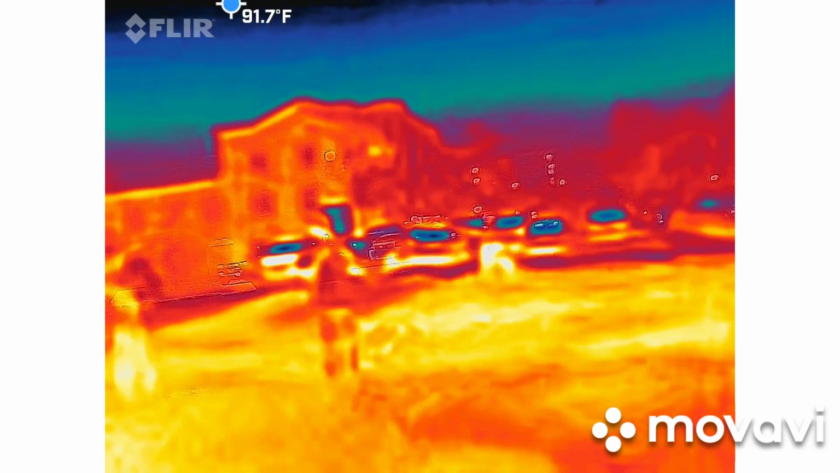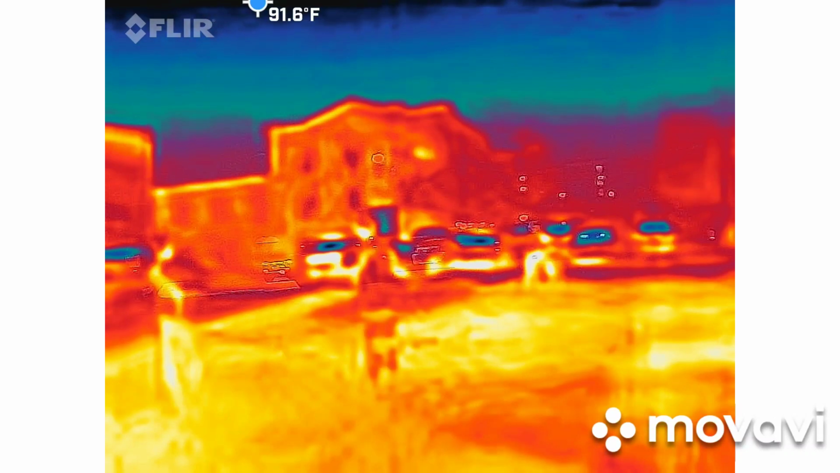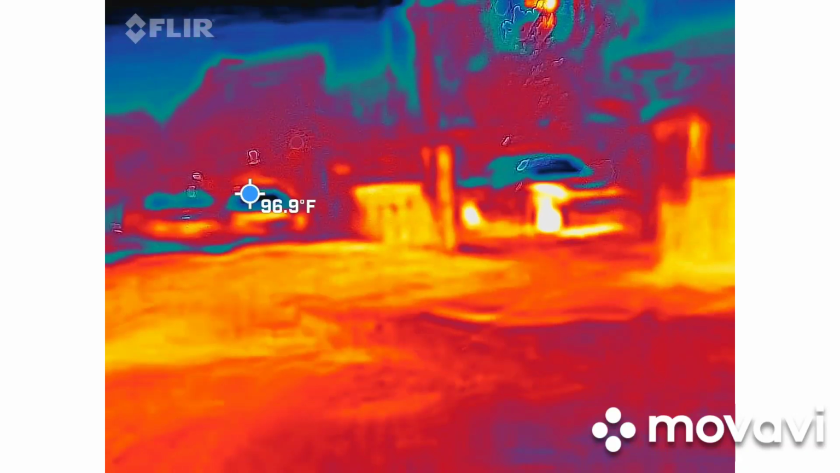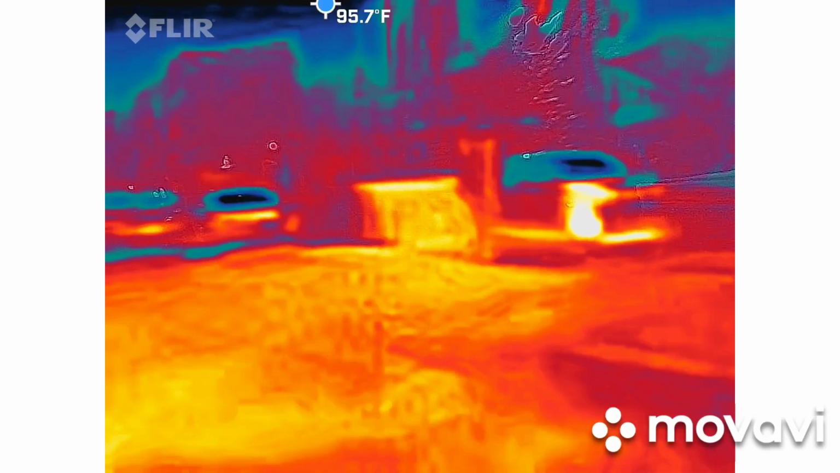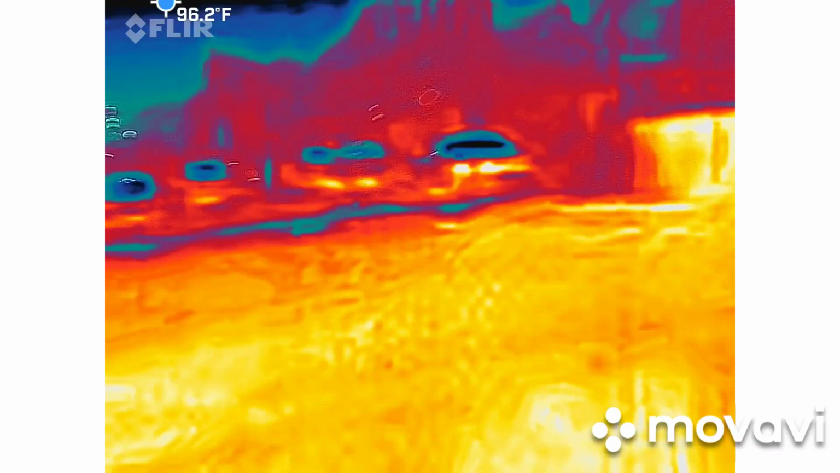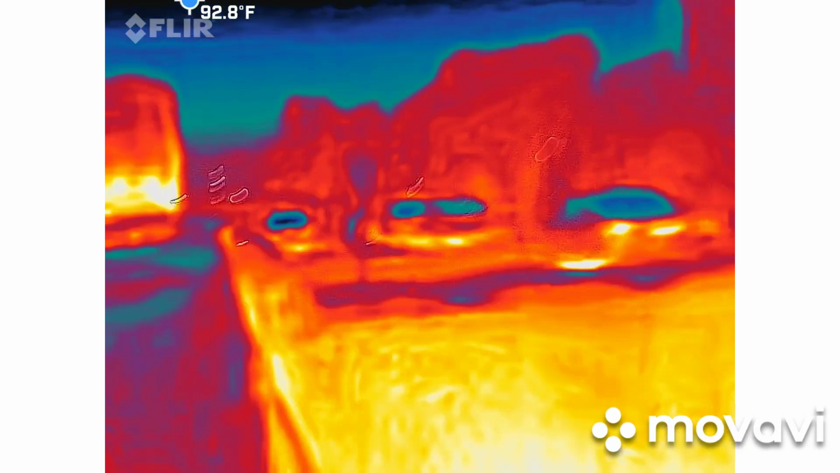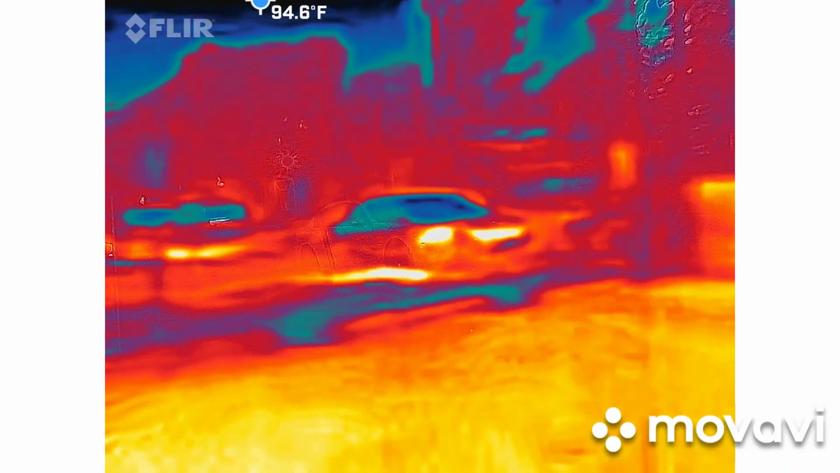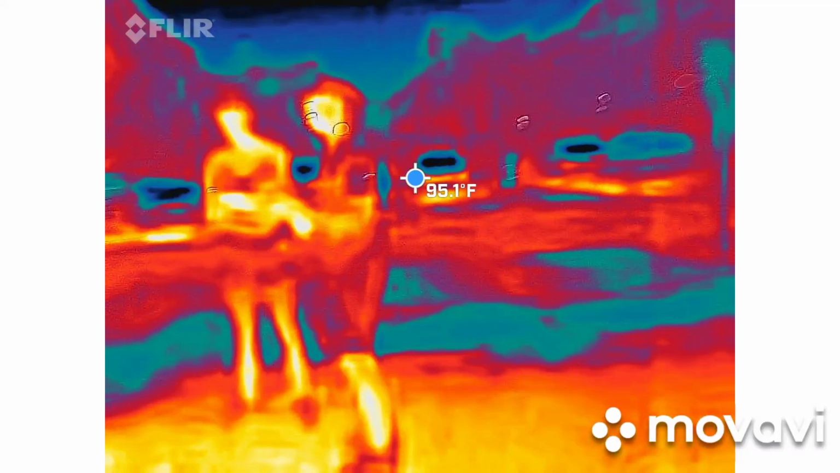And I asked about the tragedy, if there was a fire. All right, let's go. So here's the hard part about that. It's not that hot. A fire like that doesn't melt houses.